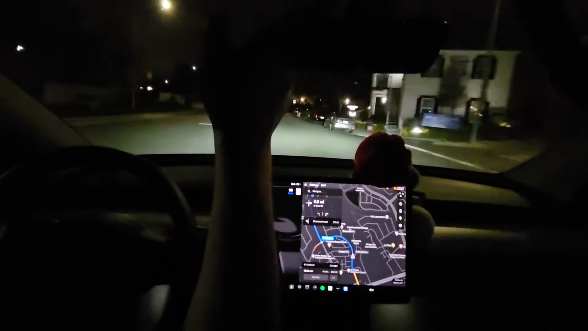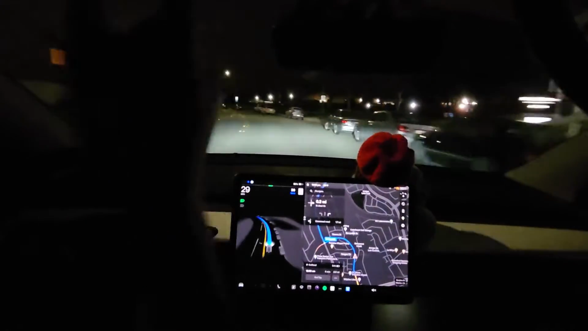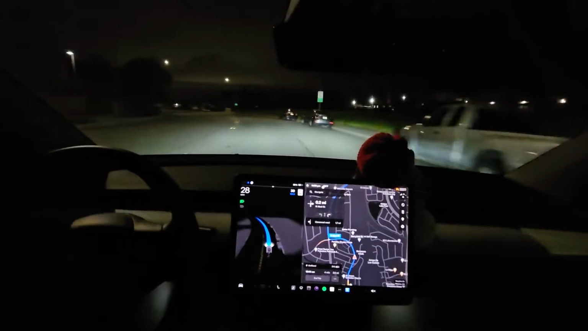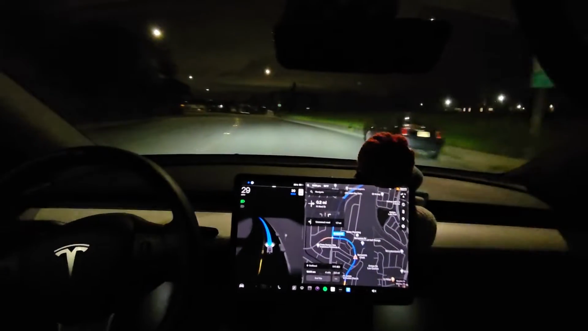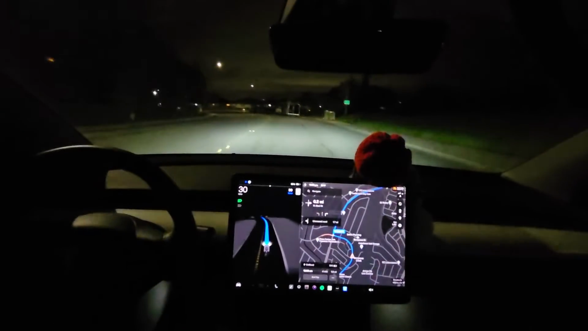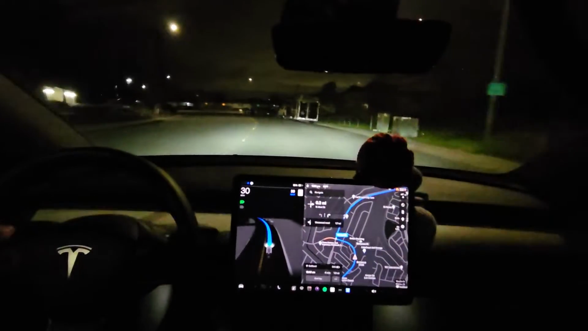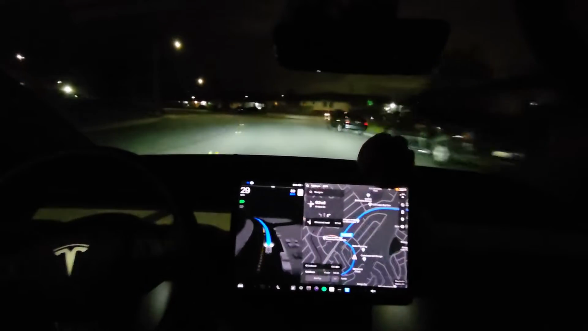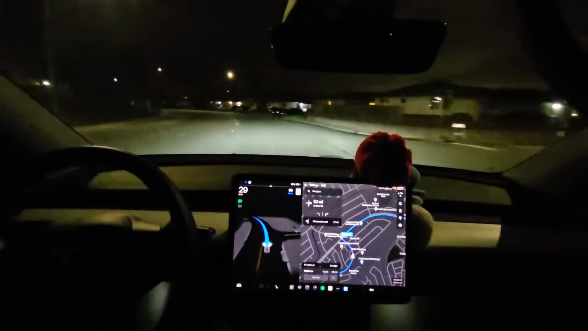This camera that's up here, I can actually hear it. Like, it makes a slightly audible sound. I don't know if that's normal or if it's just my car. I'd have to try another one at night and see. I wonder if I complain if they'll change it for me, because it kind of bugs me a little bit.